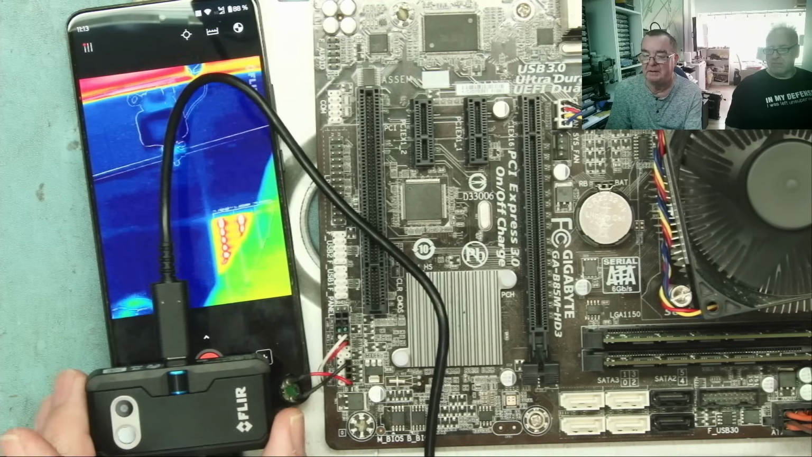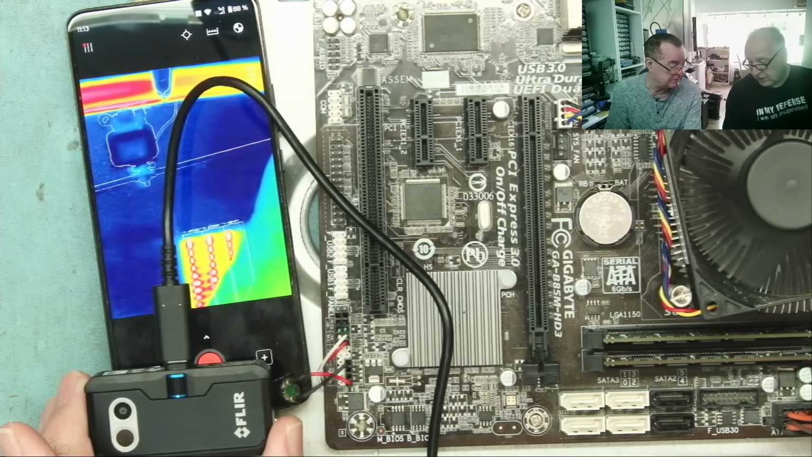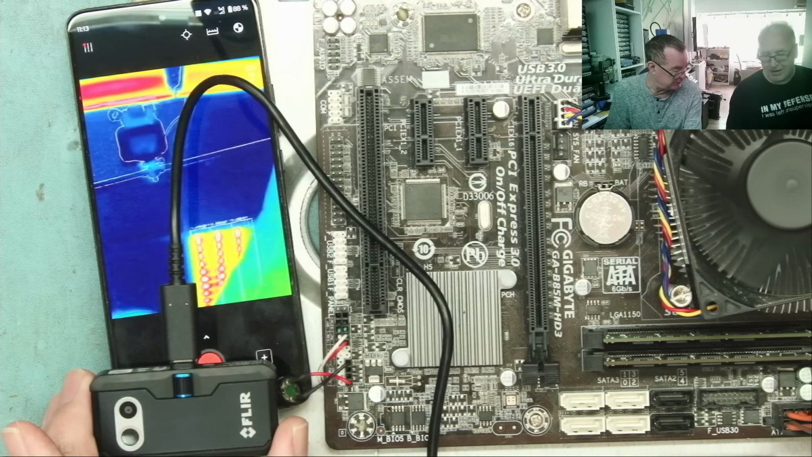No, agreed. Yeah. So thanks, Det, for bringing your Flir One Pro in to make a comparison there. I hope the coffee was worth it. Yeah, of course it is.